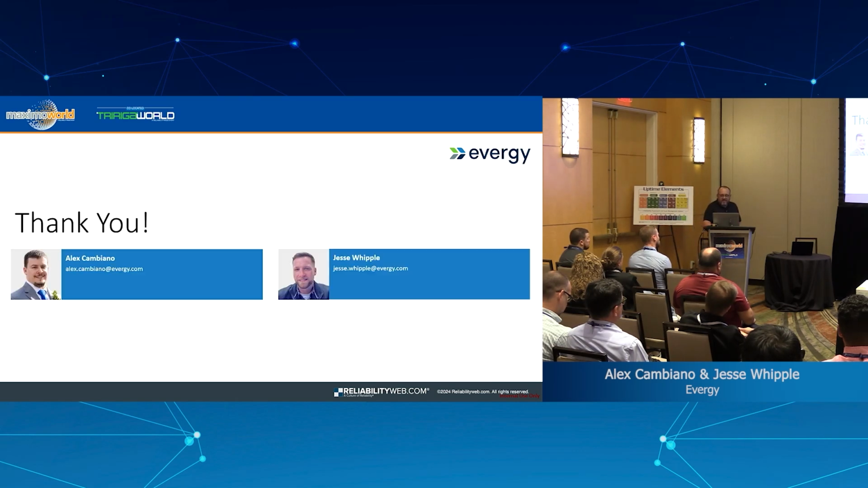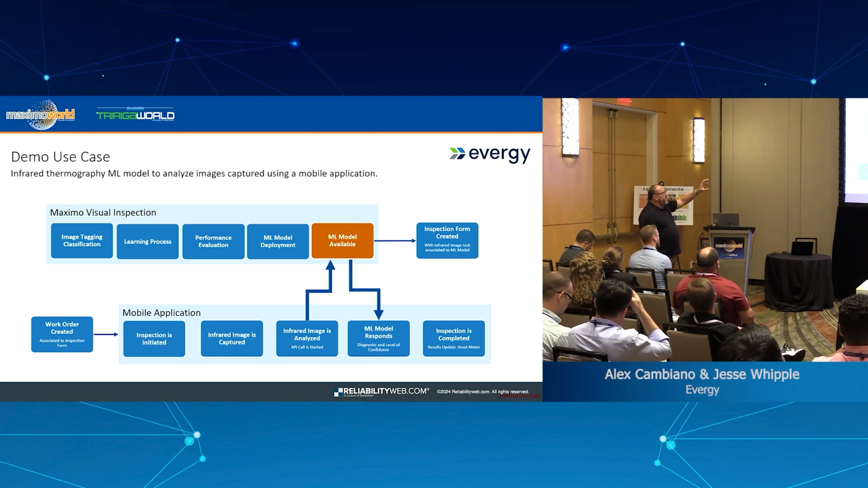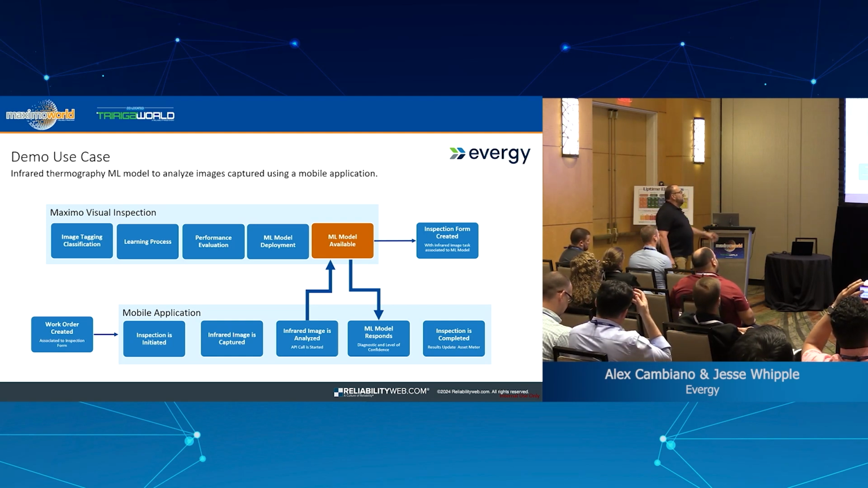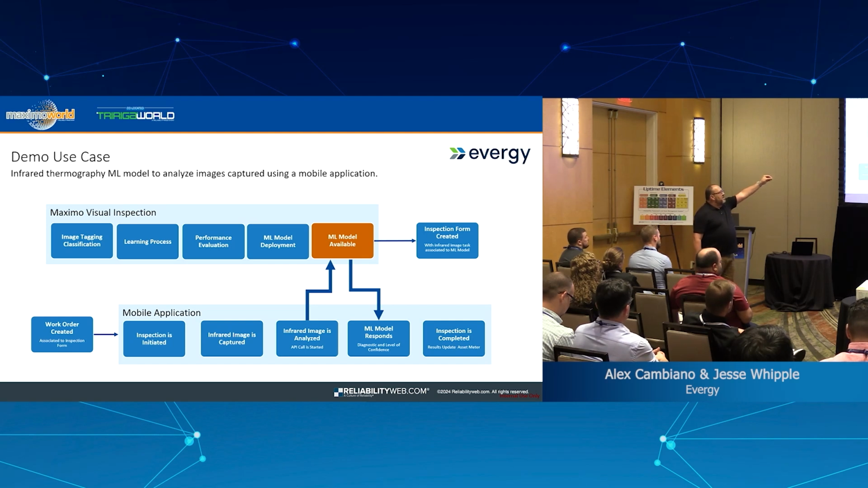And what we will do is go over a demo where we will point out these different steps: image tagging, classification, the learning process, performance evaluation, machine learning model deployment, and making the machine learning model available, right?